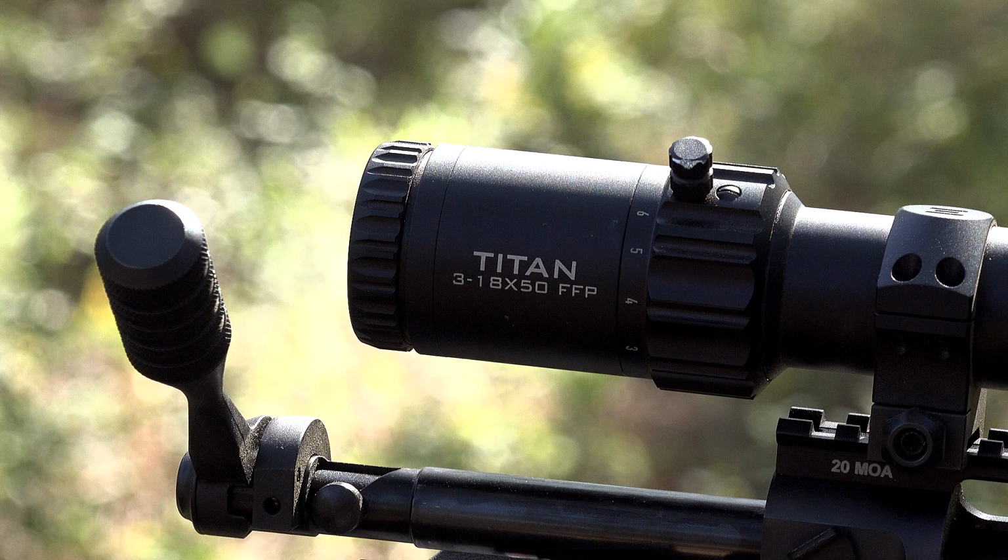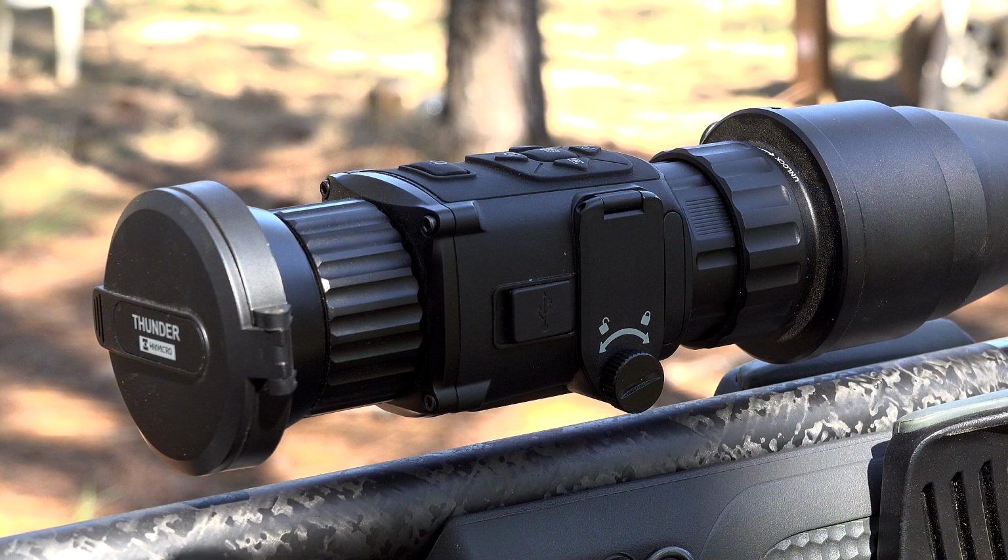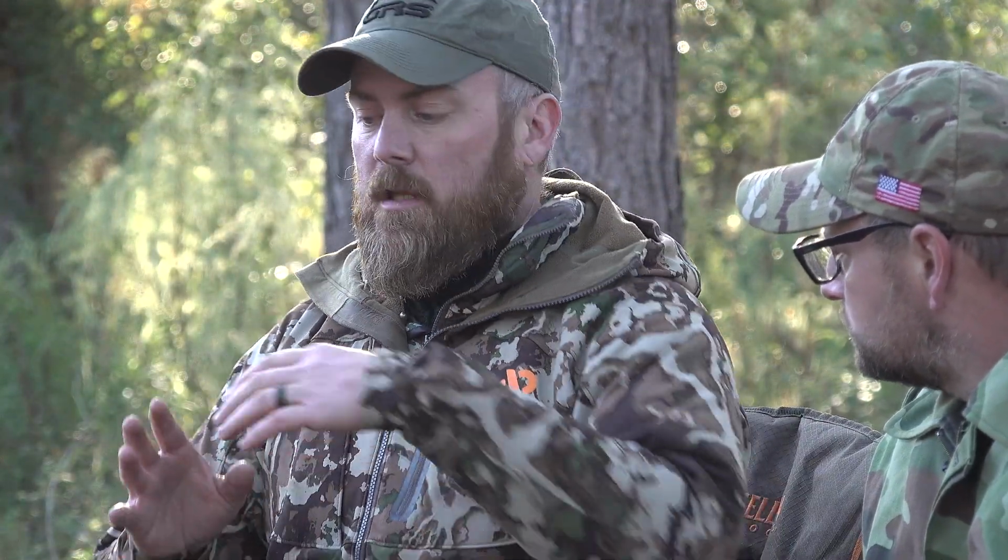The reason I'm using the 3-18x50 is when you use rigs like this, the HIK Micro TQ50 Thunder, you want to use an optic with a lower magnification. With a 5-25, even at 10x, the reticle is pretty small. But with these, you're halfway over the scale on the magnification, so the reticle is bigger, so you can actually engage, see, and adjust for wind and all that kind of stuff. So that just makes sense.